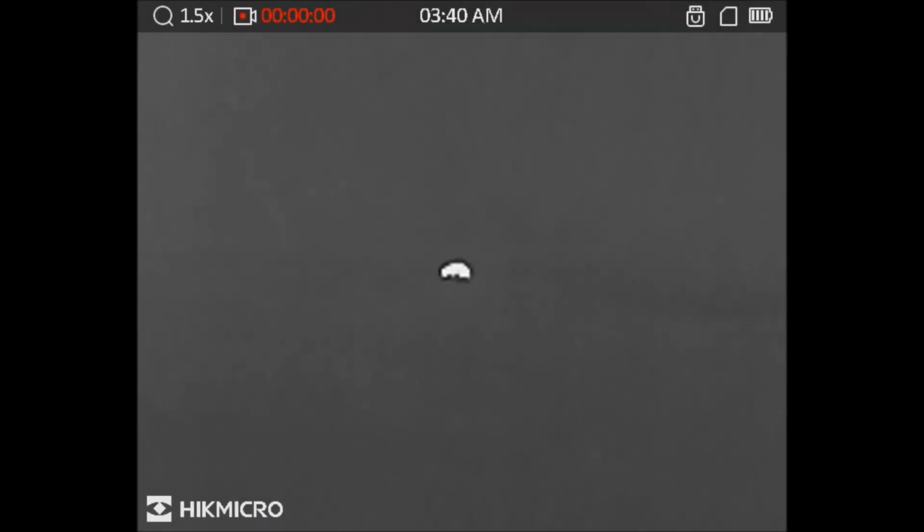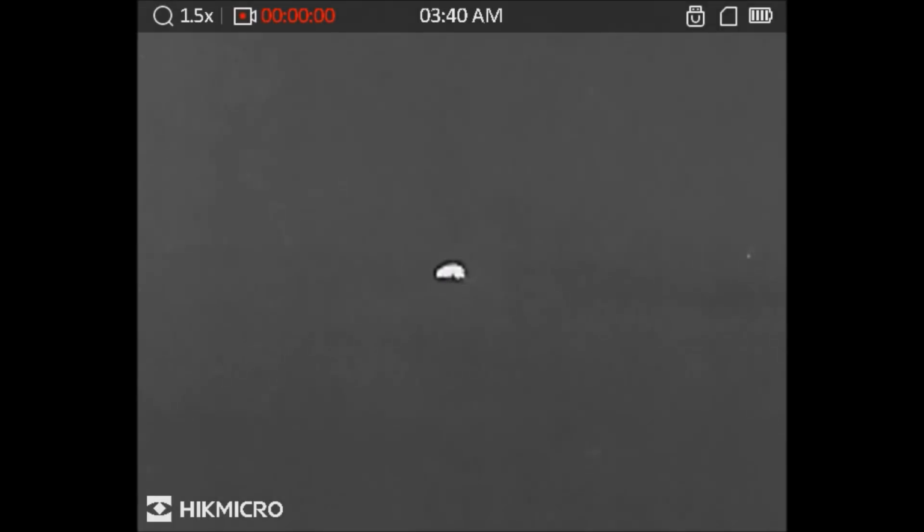This is looking at some starlings in a tree, probably about 70 yards away. The first time I took this out, it was a really cold, foggy, really damp night. So anything in the background, the trees and bushes, because they're all a similar temperature, I wasn't really seeing much detail.